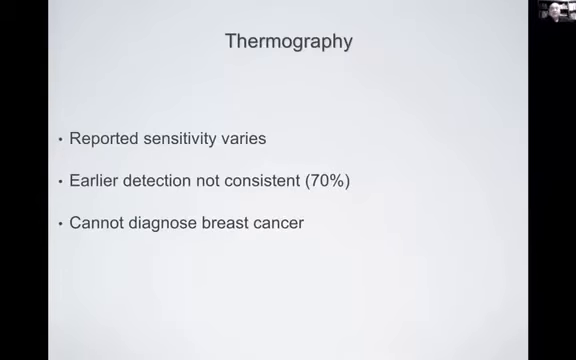The other interesting point was that far from concluding that thermography was not a viable screening tool, the authors' published conclusion was that the use of thermography in selecting high-risk groups for follow-up screenings shows theoretical promise and should be further investigated. So this article that's so often used to discredit thermography actually shines a very favorable light on the technology. And that's one of the reasons that I love talking about that. And I'm going to hand it back to Tom at this point.